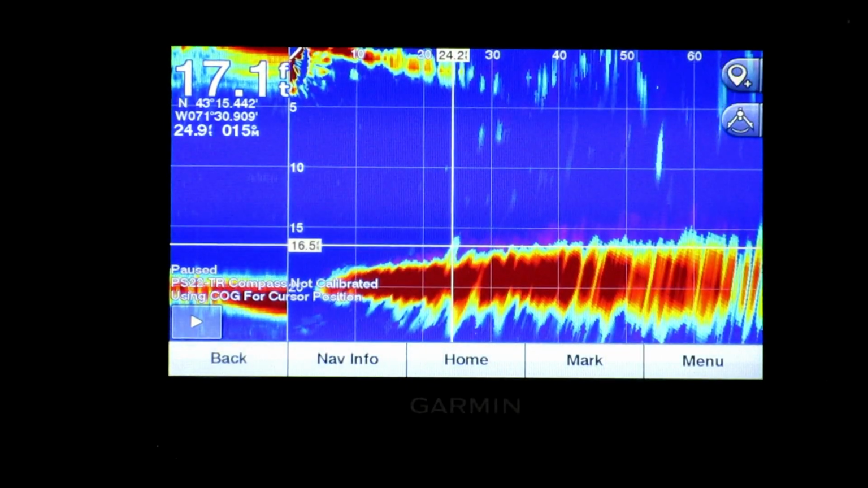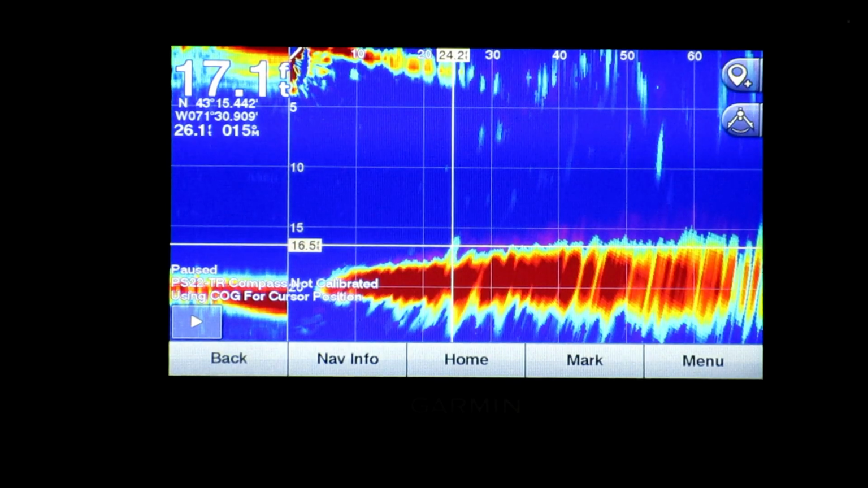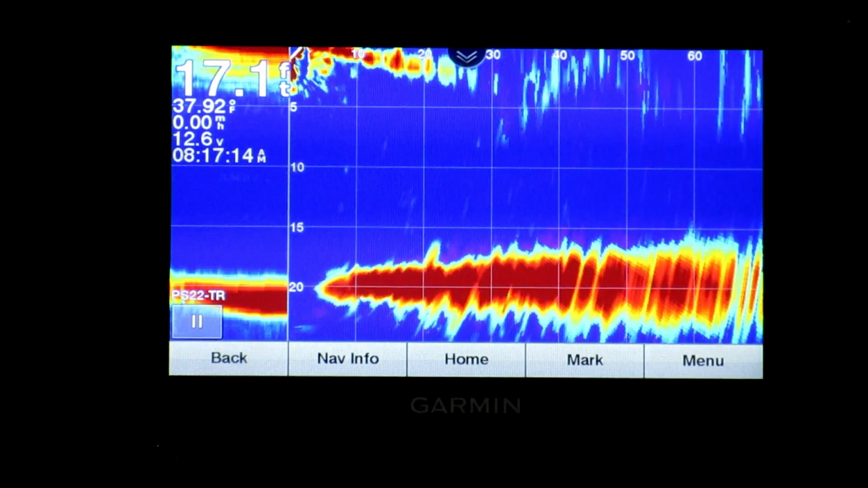So I look at the direction of the handle on the transducer. I am going to go 24.2 feet that way and drill a hole, and it's down at about 16.5, so he's a little off the bottom. So that's the live view forward.